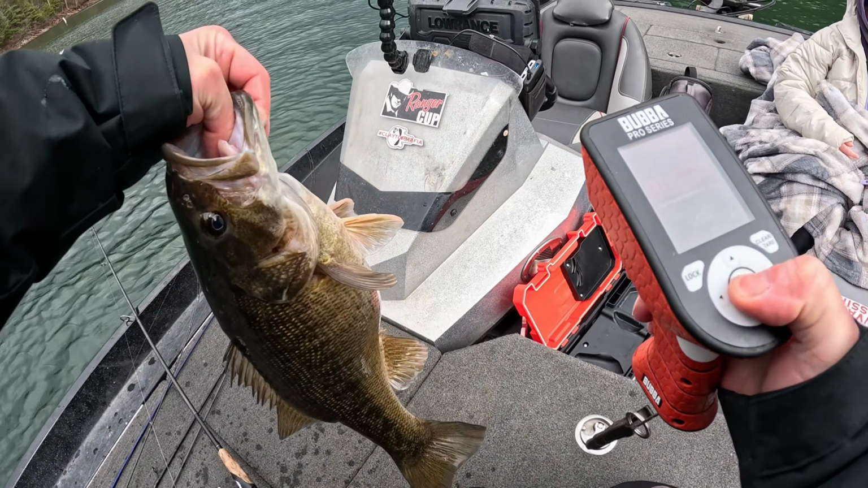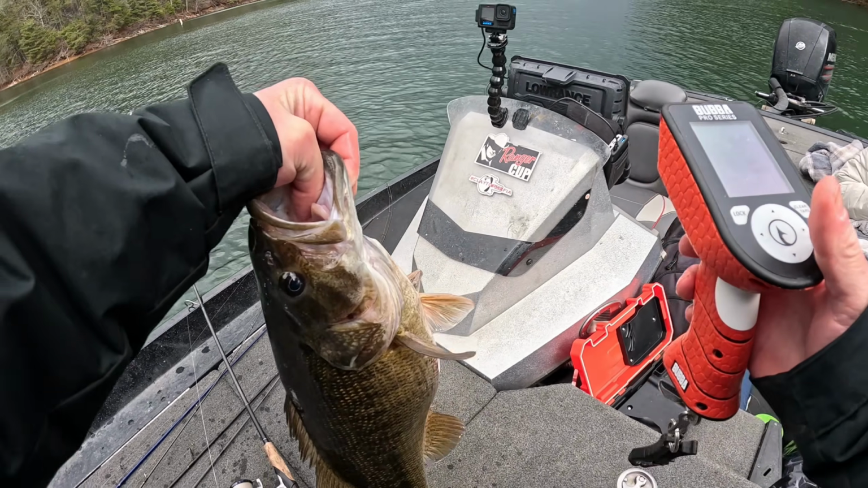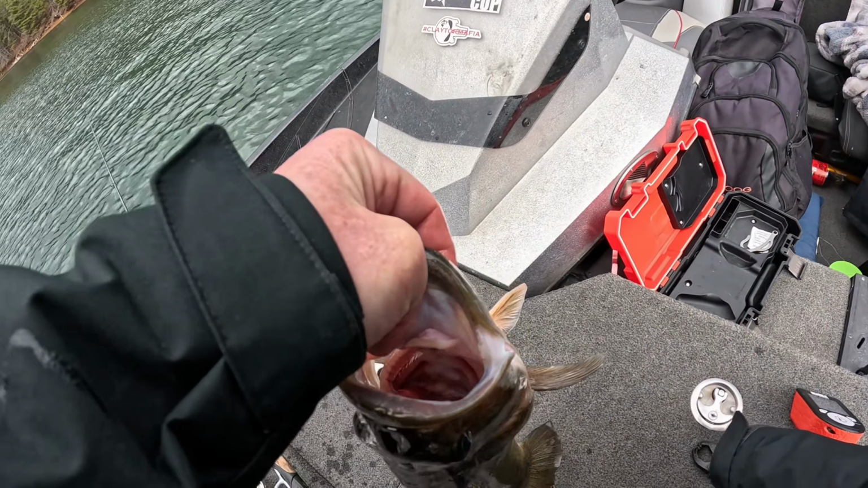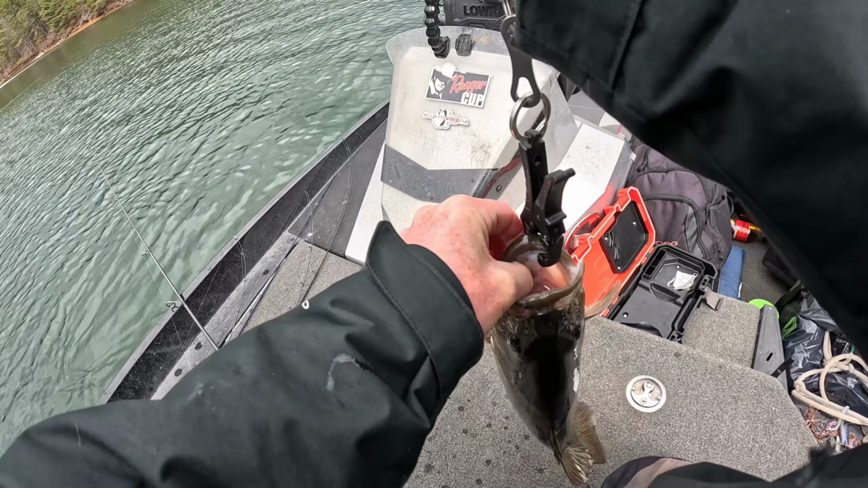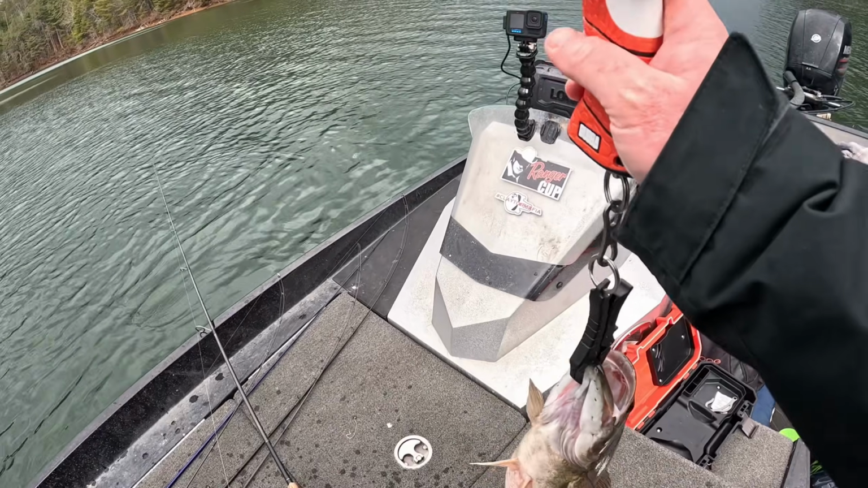Let's see what the Bubba says. That's at least 3 something. Maybe 4. I think that's a, look at the belly on him. 4 pounds.